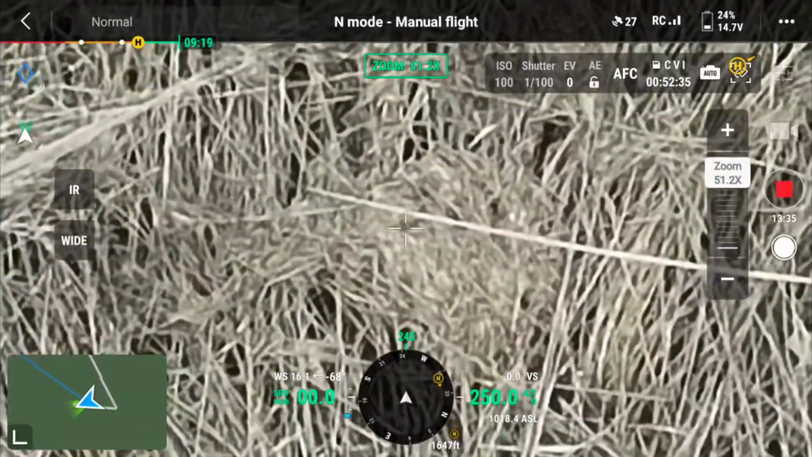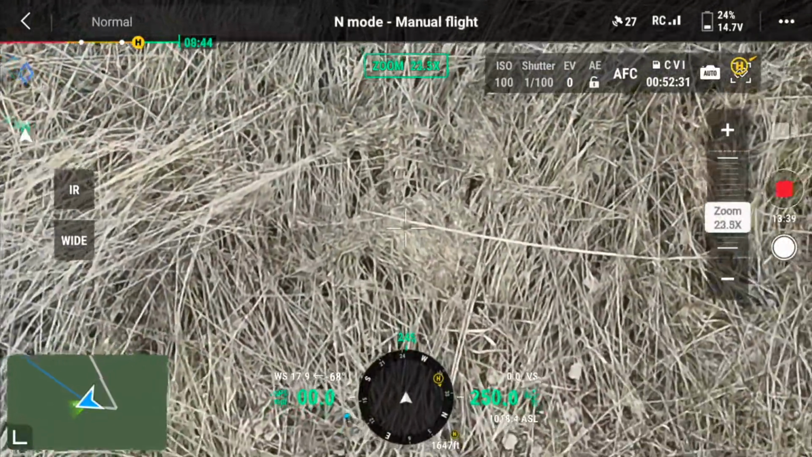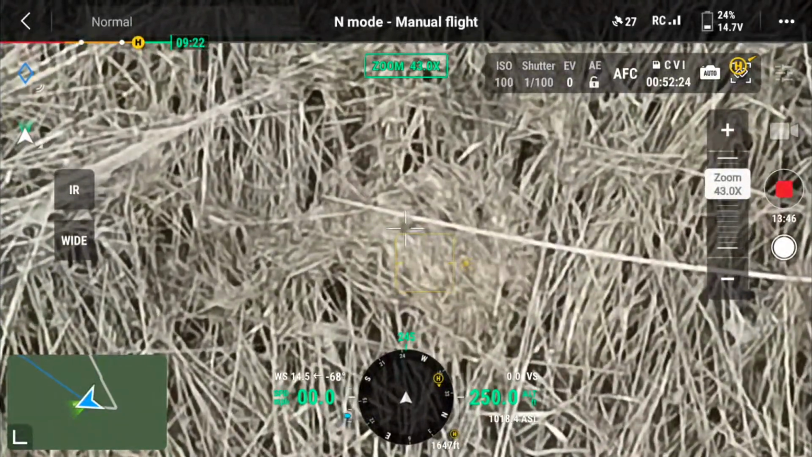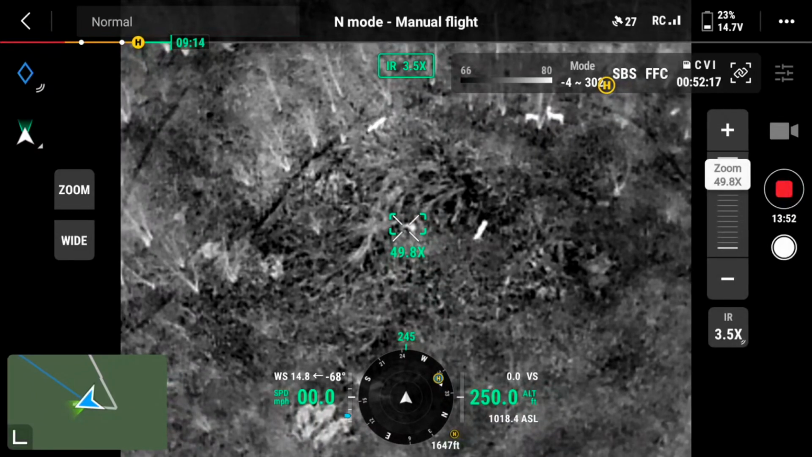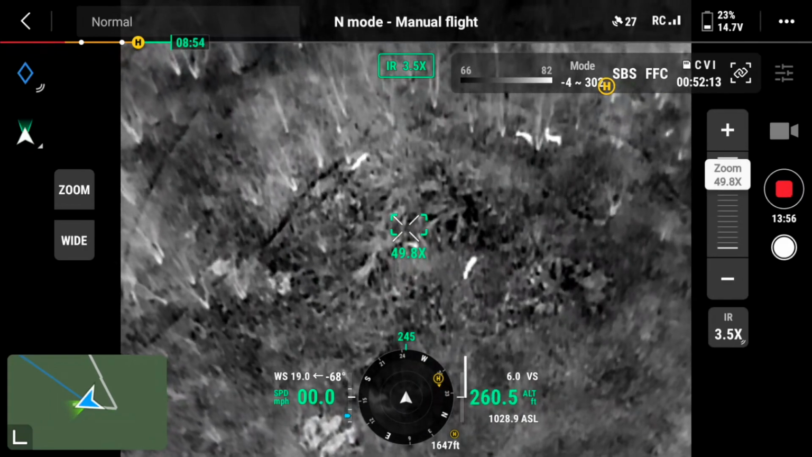I'm not sure if I want to include this one at the end of the video, but I didn't see anything here. There may be something there, but again, I'm not going to get closer, and I don't want any chance of disturbing these animals. But here's IR mode. You can see the deer moving.